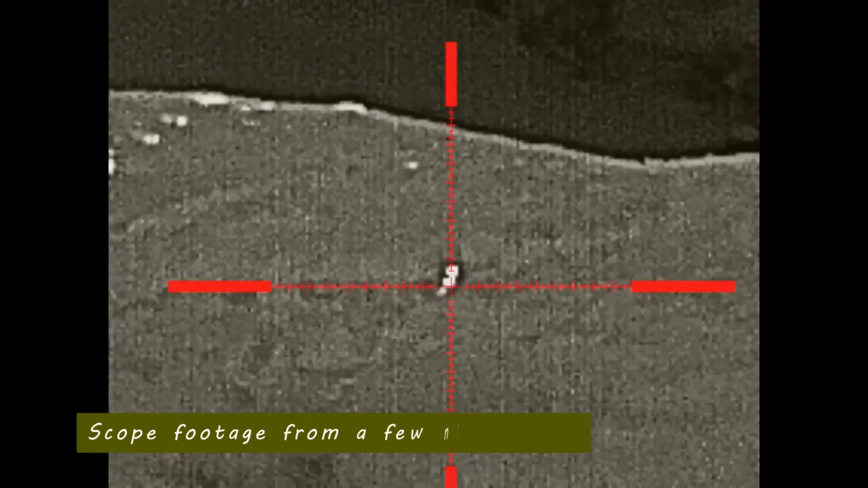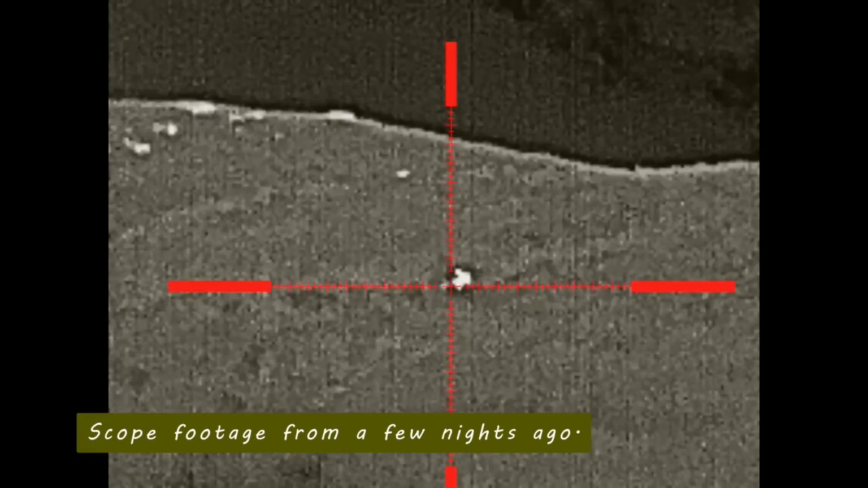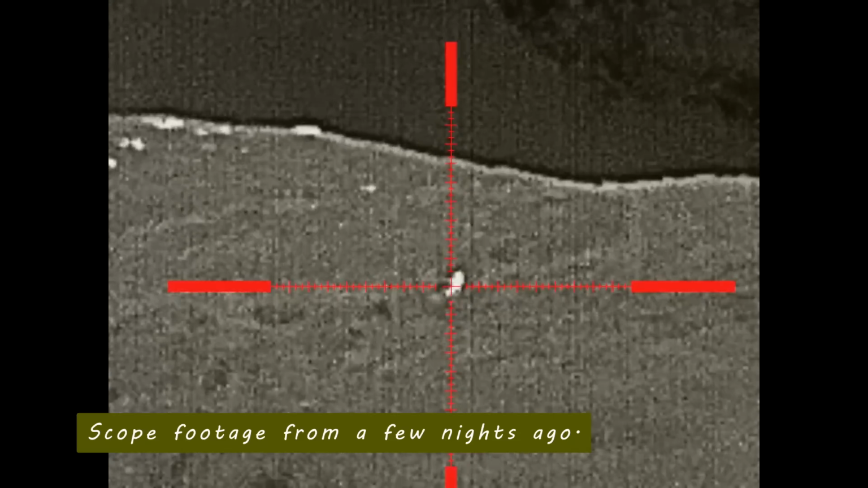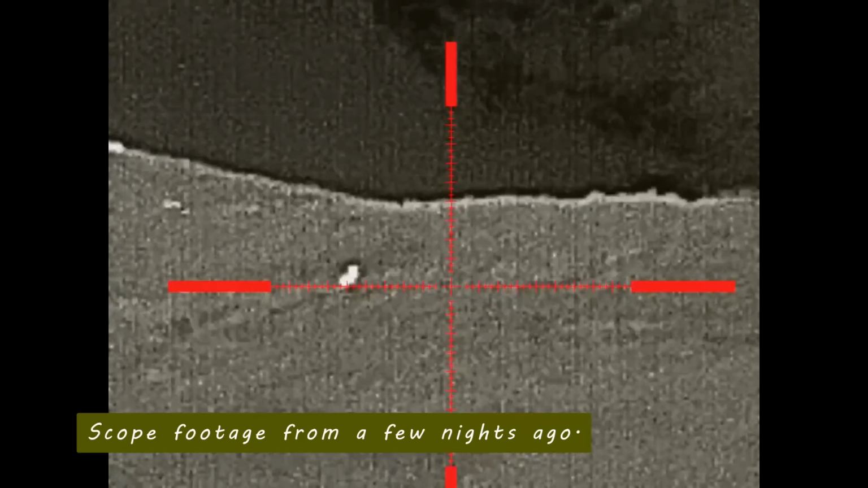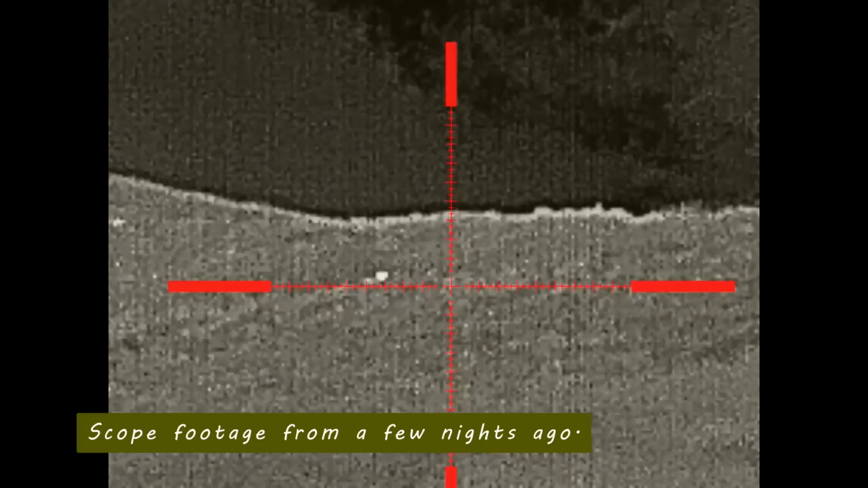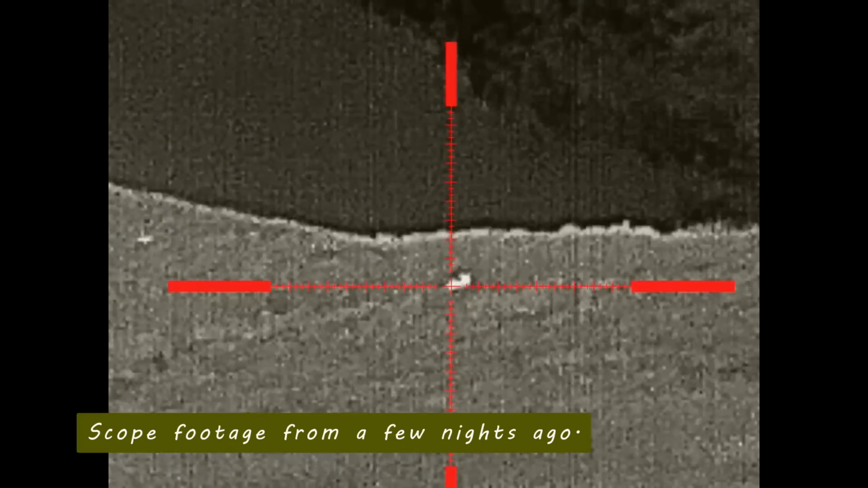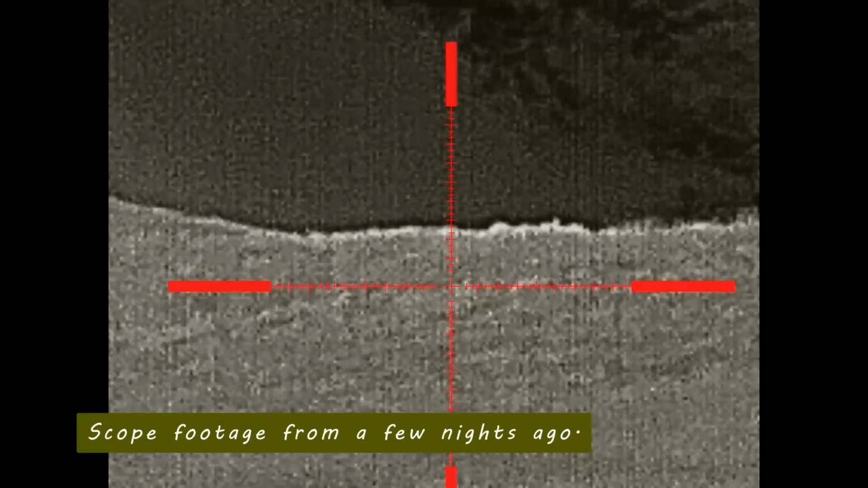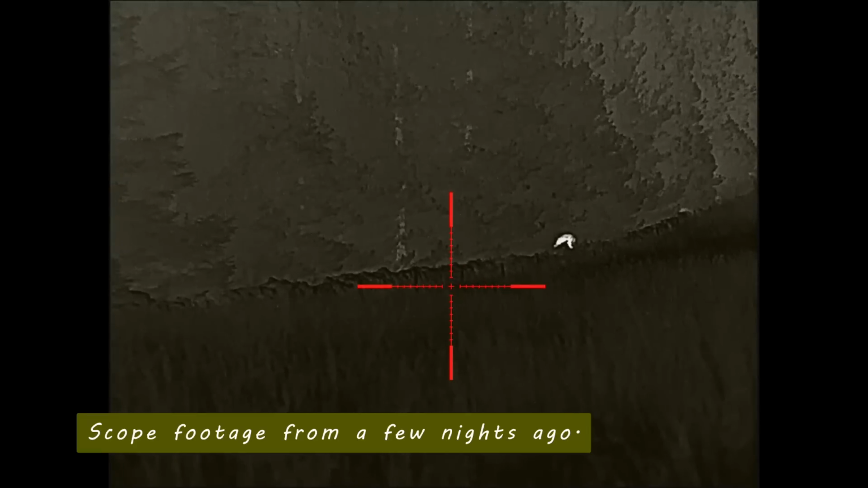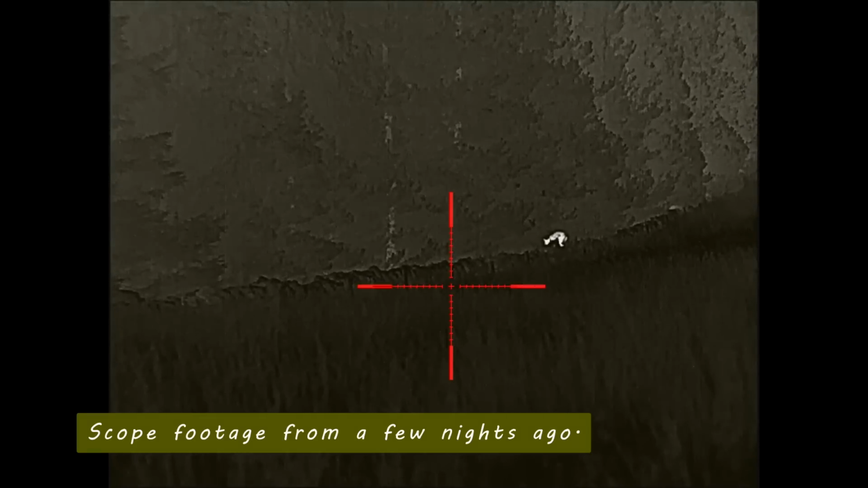The footage you're watching now is of a few nights back, and we're actually after two foxes tonight. This is one of them that you can see now. This is the big one. This one's been around the ponds quite a bit and causing havoc with the partridges. The second one I'm going to show you, which is coming up in a moment, that one on the wall there now, he's a crafty little sod.